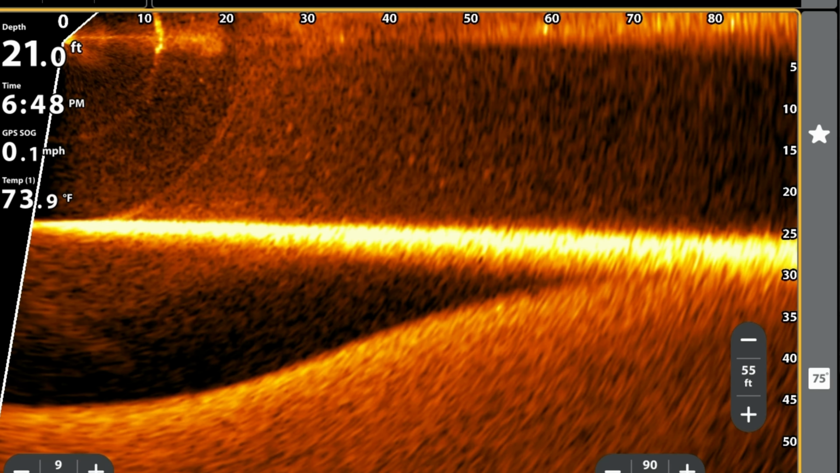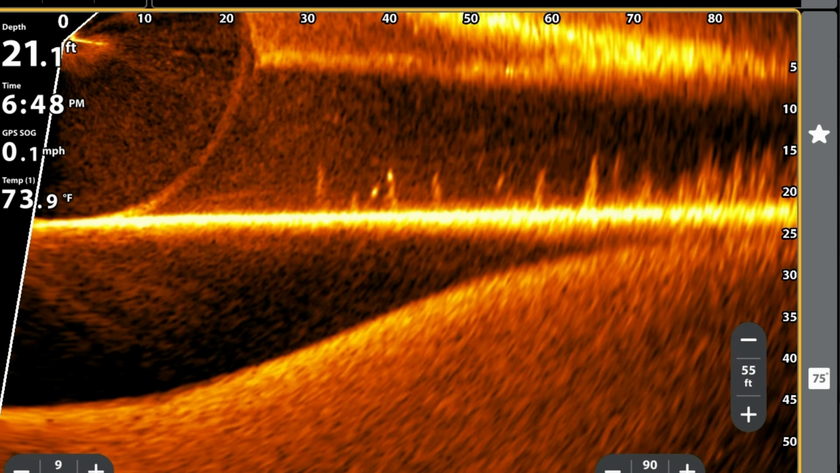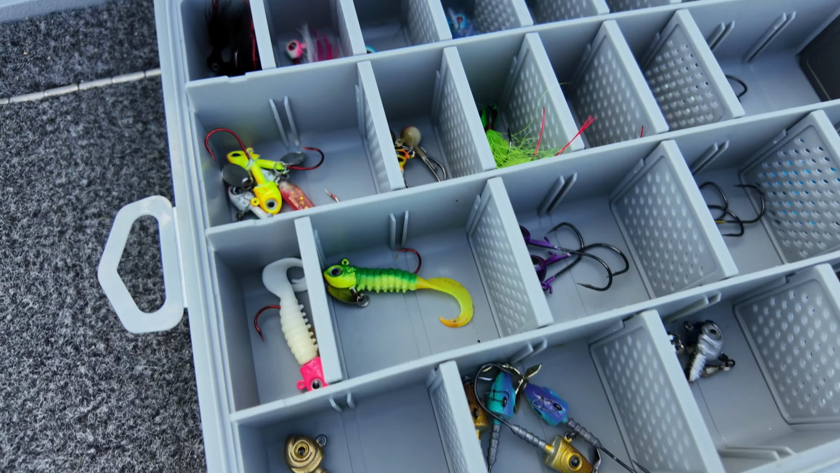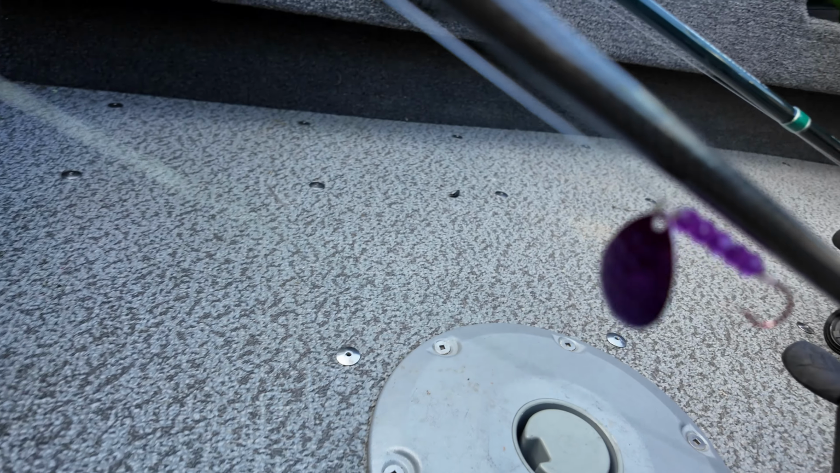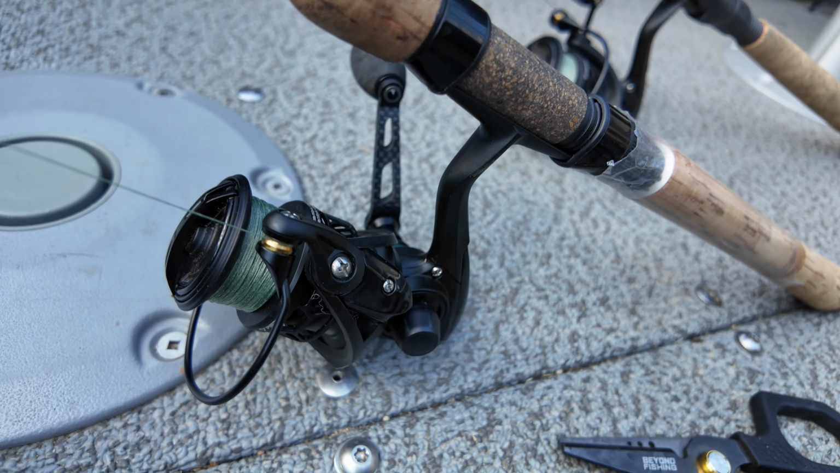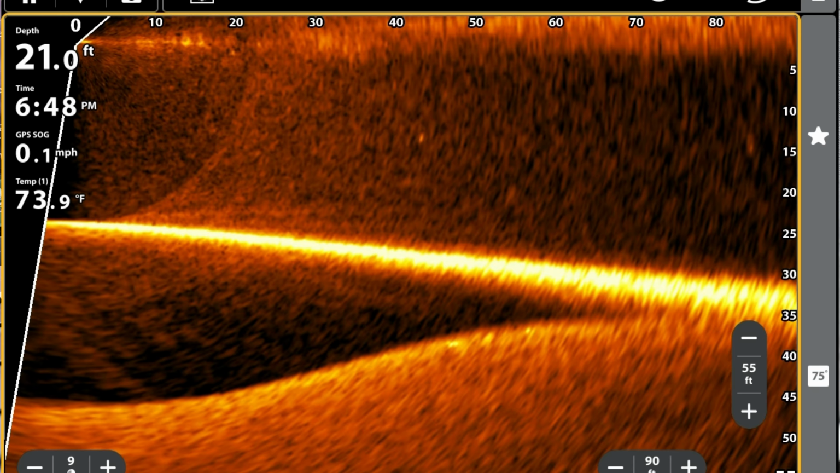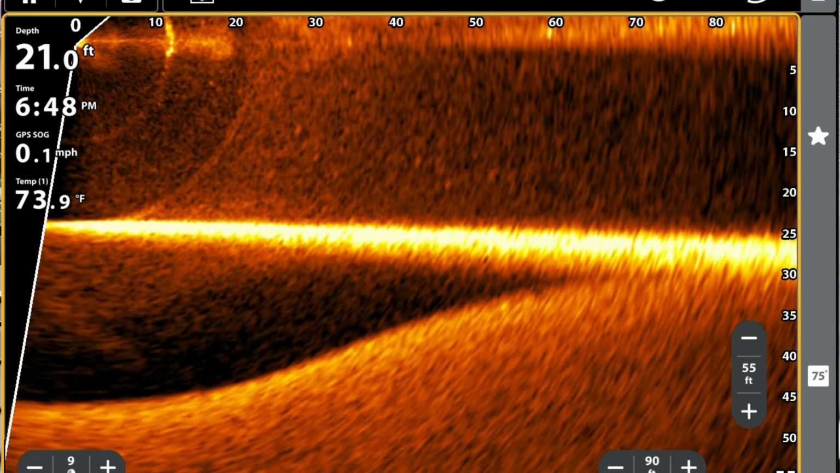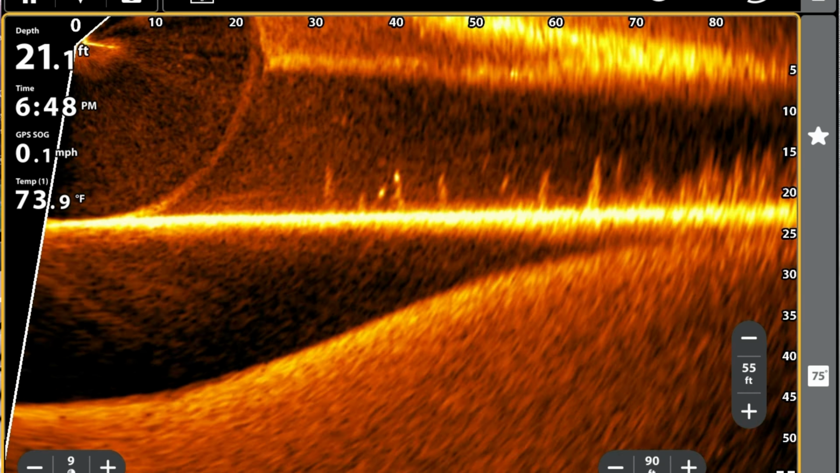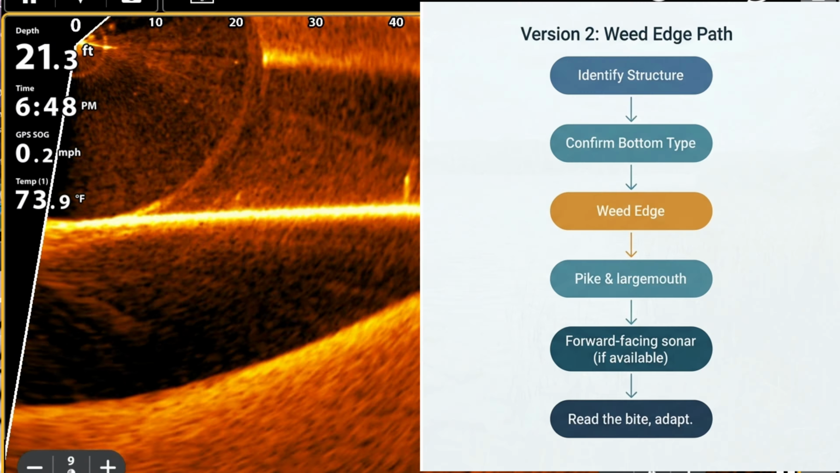Now I'll flip up to forward facing and actually watch these fish react to the bait. We're going to try bobber fishing, cast and retrieve jig, and a crawler harness. After trying all 3 baits, still nothing, and this is the part nobody shows you. The read was right, forward facing is marking fish, they just weren't eating today, and that's not a failure of the process, that's the process working. A confirmed spot with no bites is still information. It tells me the fish aren't set up here right now, so it's time to check the other half of the decision tree.